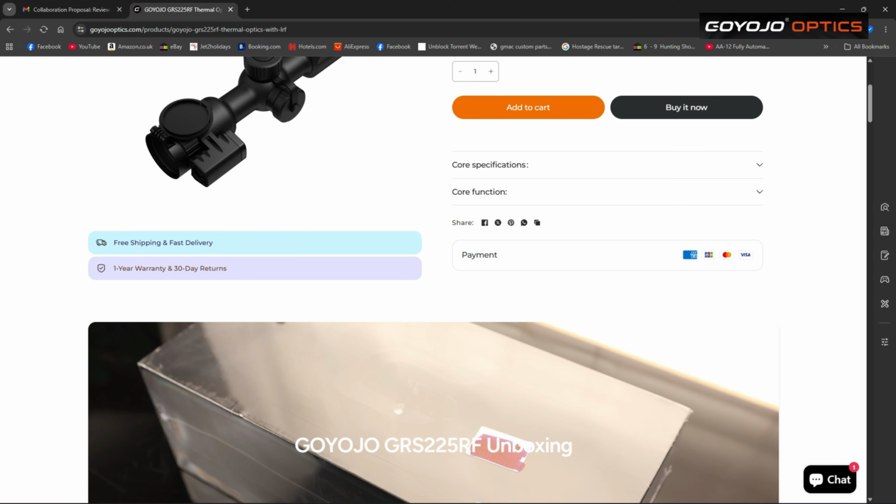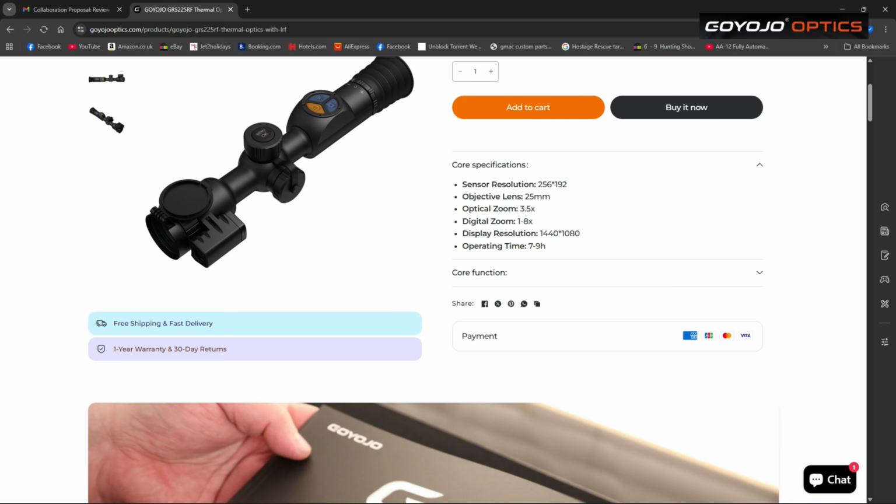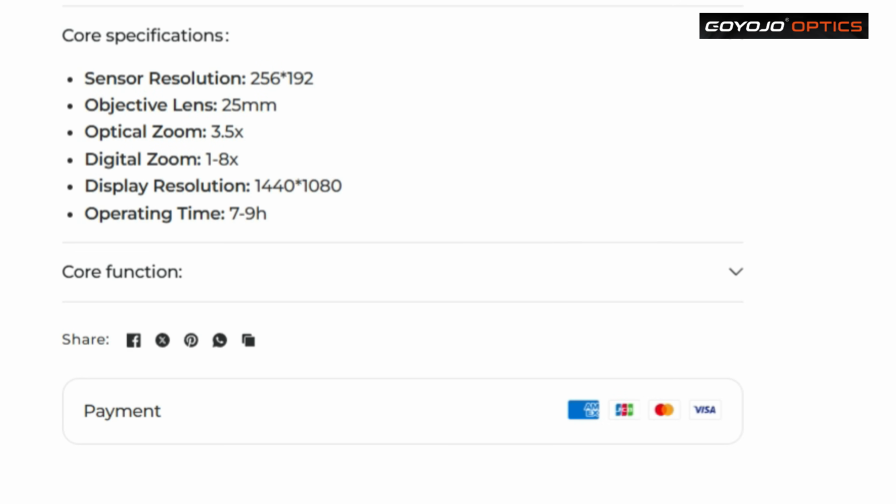Now if you look at the core specifications, you've got a 256 by 192 sensor resolution. The objective lens is 25mm, which has got an optical zoom of up to 3.5 times, but there's also a digital zoom of 1 to 8. So this 1 to 8 will magnify that 3.5. So at full 8 times 3.5, you're looking at probably 26 times. Display resolution is 1440 by 1080. Operating time 7 to 9 hours depending on how you're using your scope.